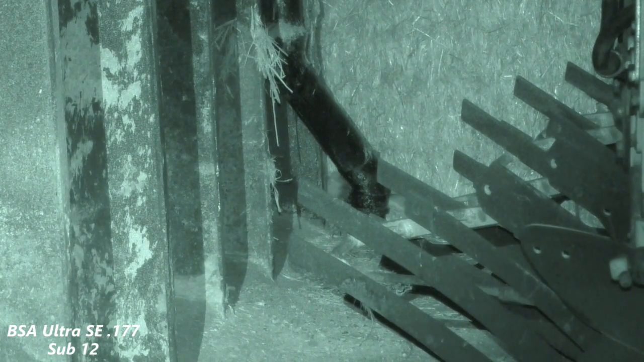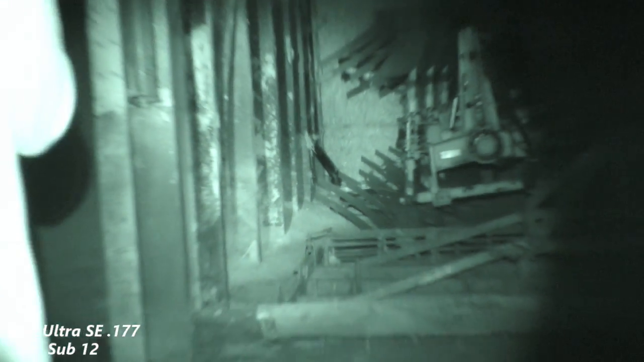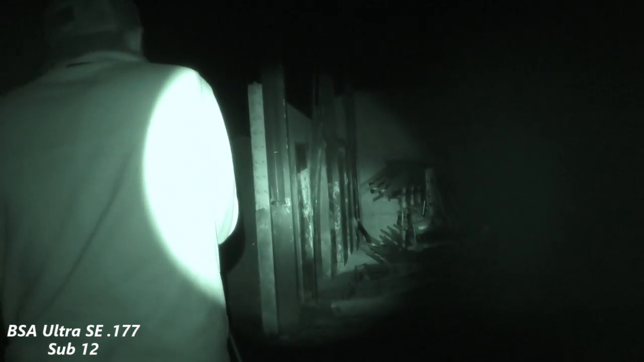You can see these rats are in every space throughout the farmyard. Lots of places.